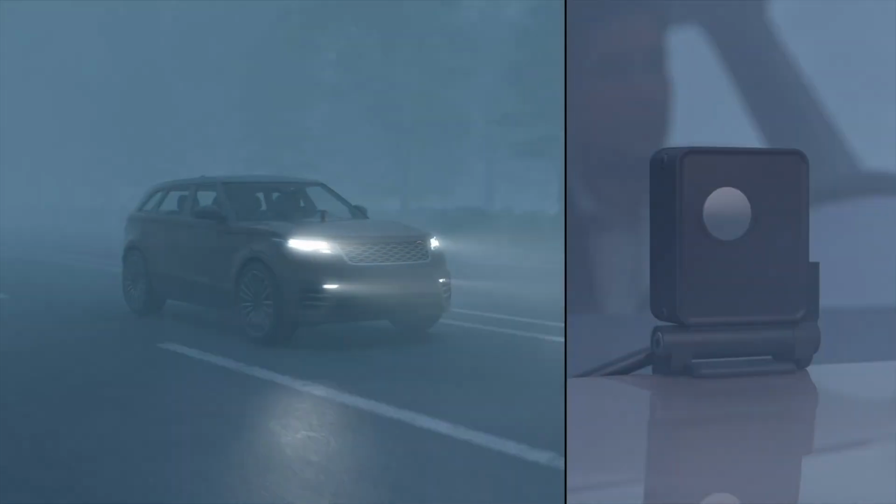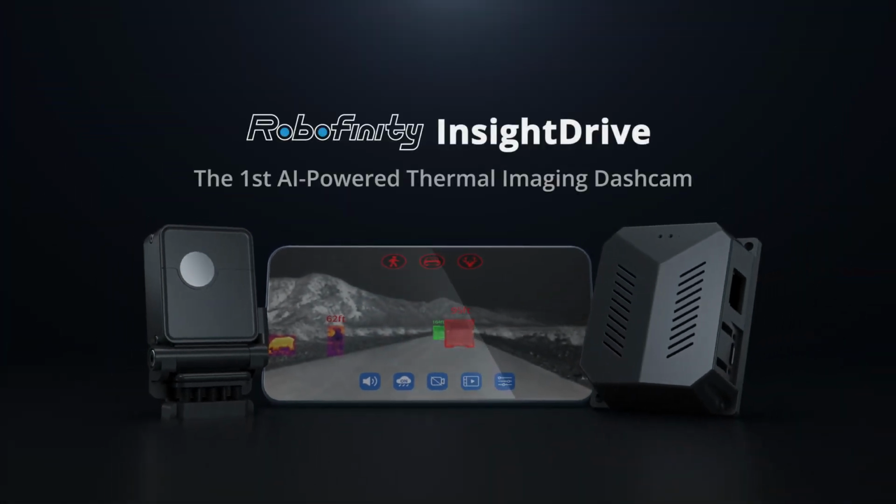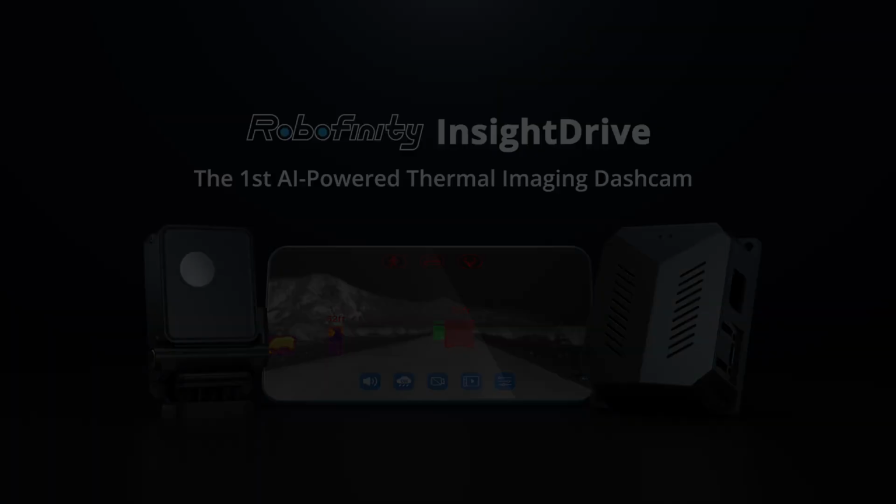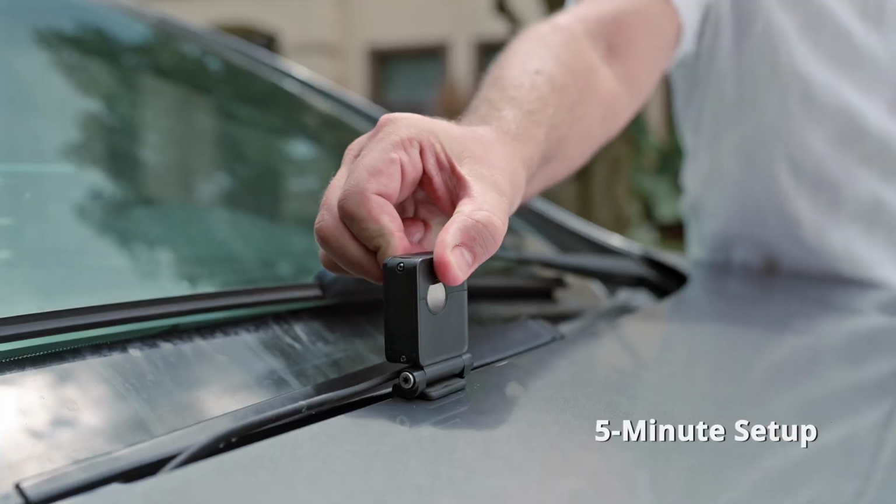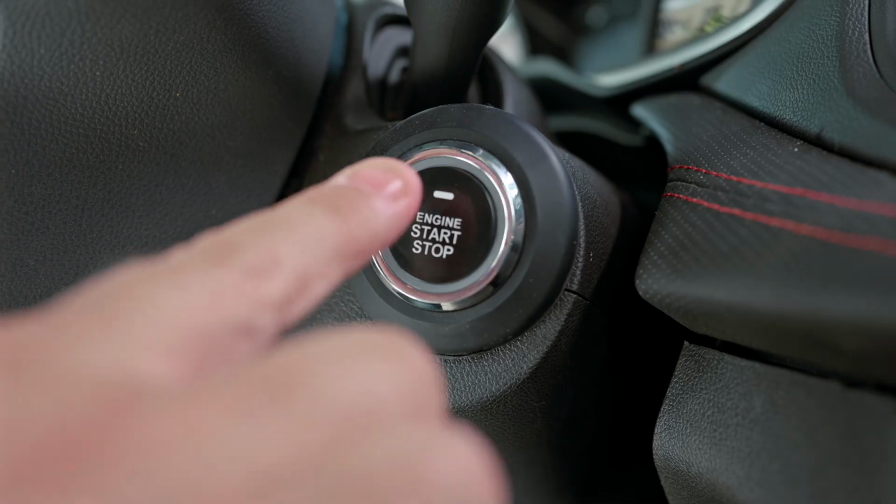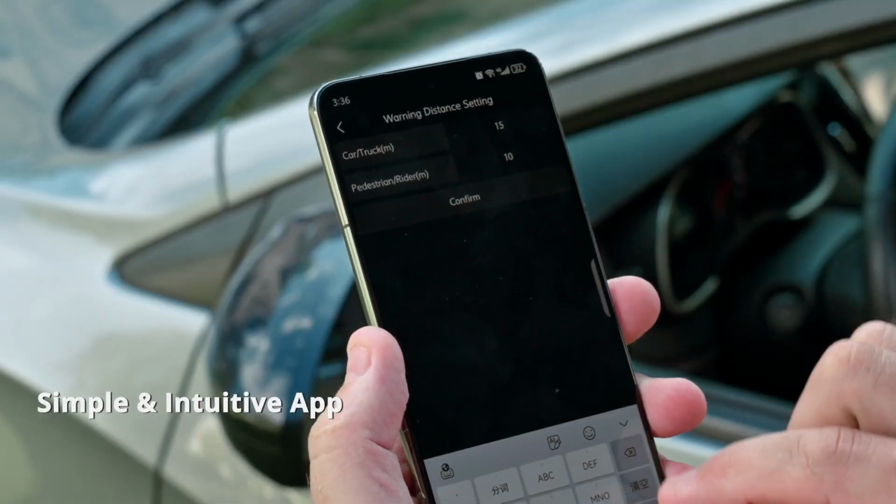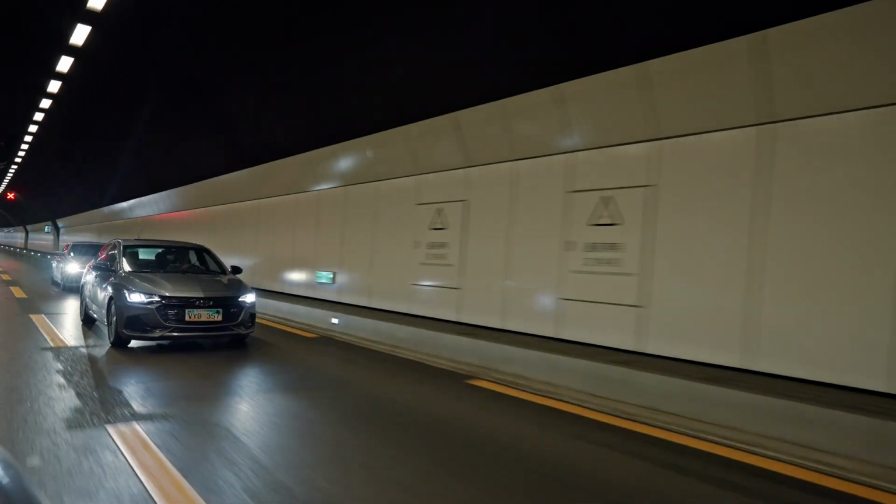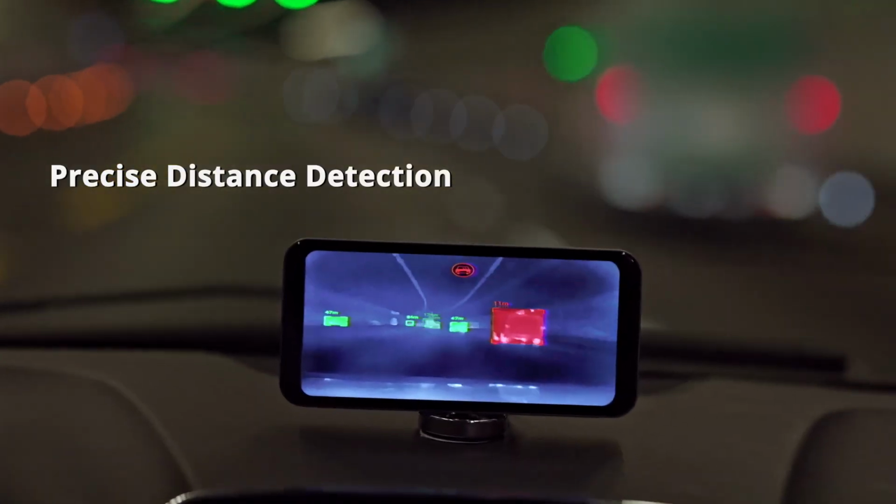Facing unpredictable driving conditions? Introducing Robofinity InsightDrive, the first AI-powered thermal imaging dashcam. A 5-minute setup, no extra tools or costs. Control key features with a tap on your phone. Drive confidently with precise distance to vehicles ahead.